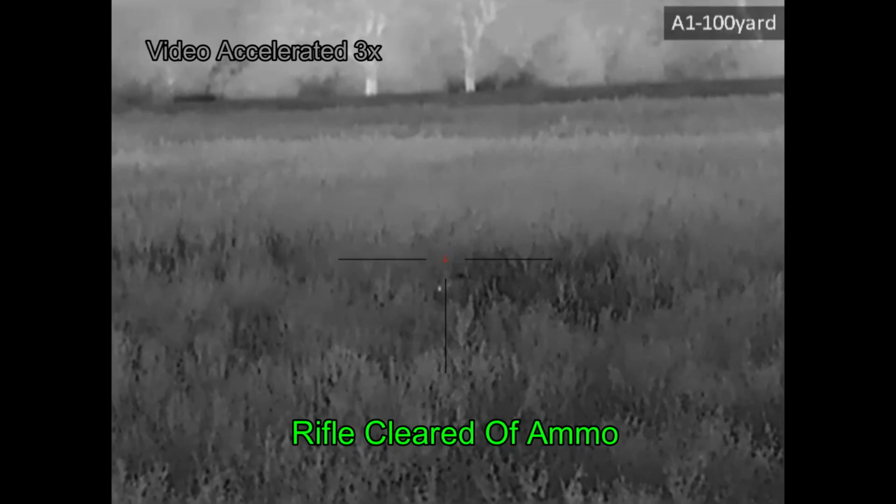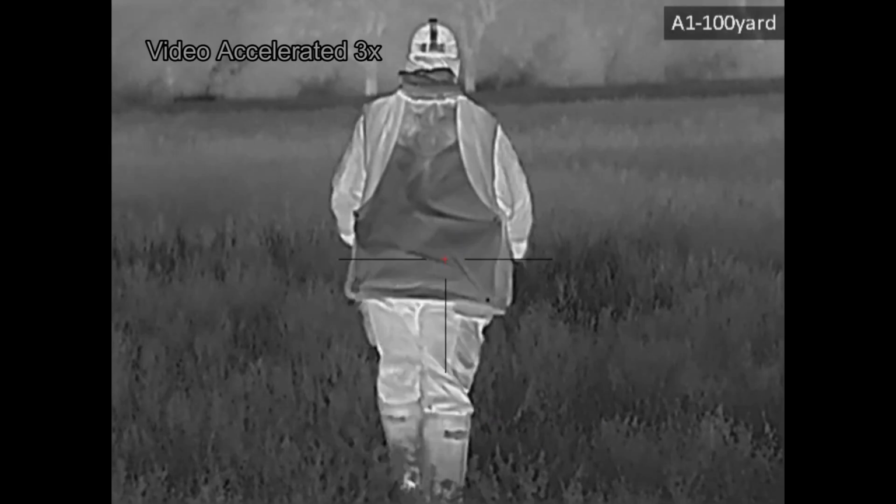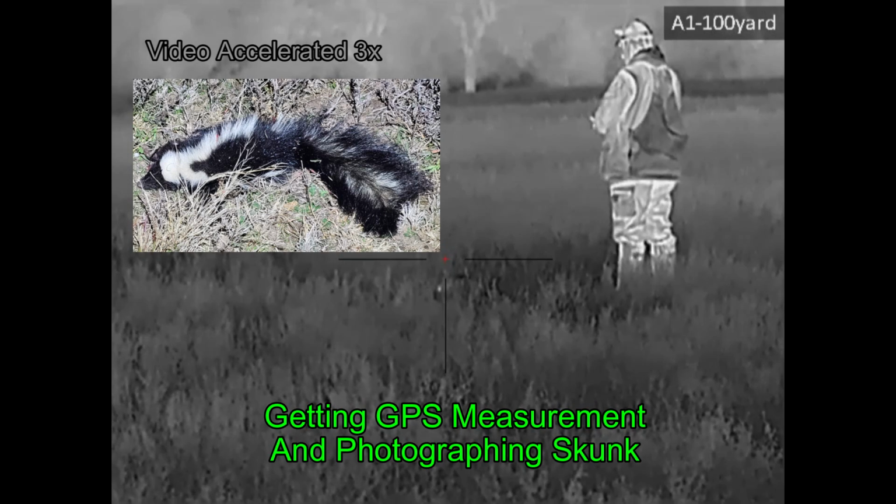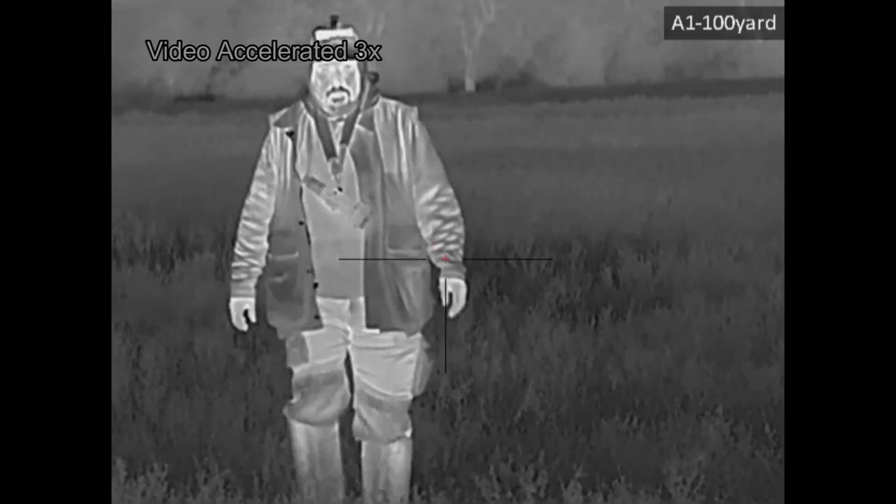While I've mentioned it from time to time, people still ask me how I get the distances on the animals that I shoot. More often than not, it's after the fact using GPS, or using Google Earth, or a combination of GPS and Google Earth in order to determine the distance. If it's before the shot, I'm using a laser rangefinder.